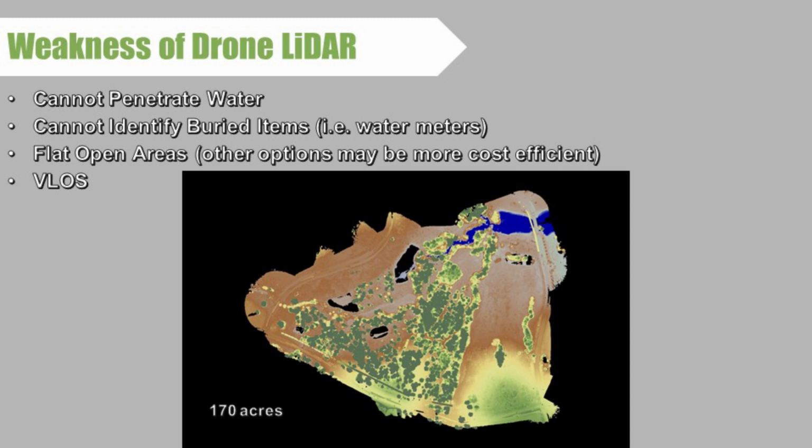Another weakness of drone LiDAR is that we have to remain in visual line of sight. We have to plan our flights so that we can stay in visual line of sight of the aircraft while we're collecting data. In some situations that may not be possible, depending on the exact terrain. In most cases we can work around that, but it is a factor. At the moment, that is simply because of the FAA. It is a legal requirement that we must maintain. In the future that may go away as they're getting beyond-line-of-sight rules, but at the moment, that's still a weakness of drone LiDAR.